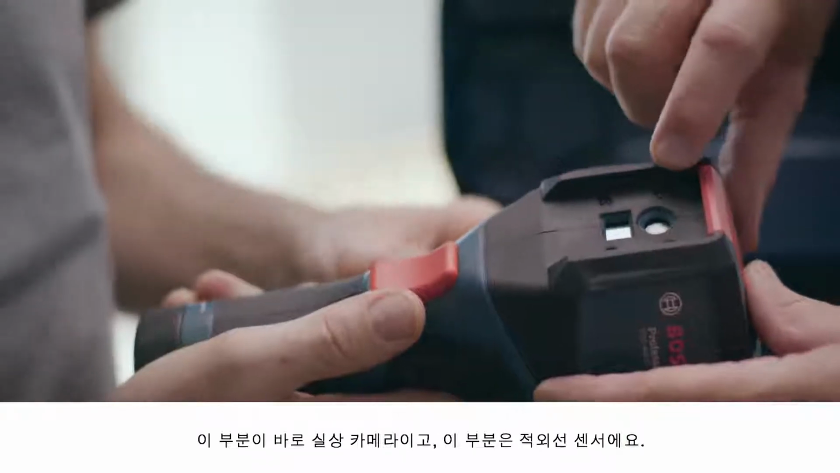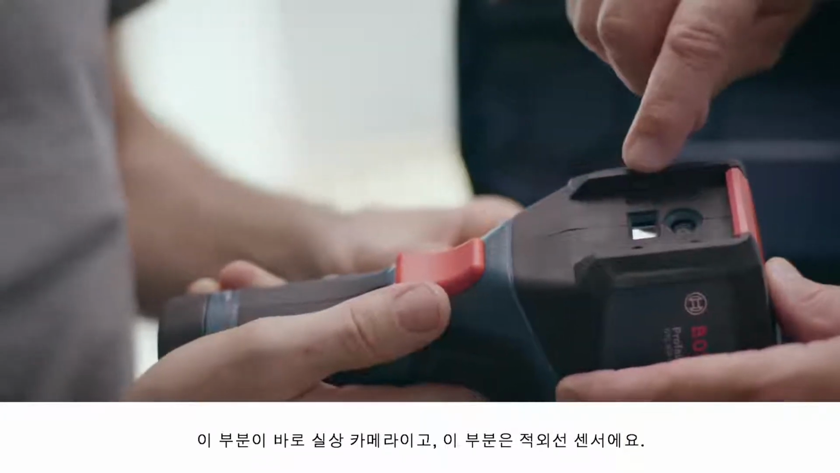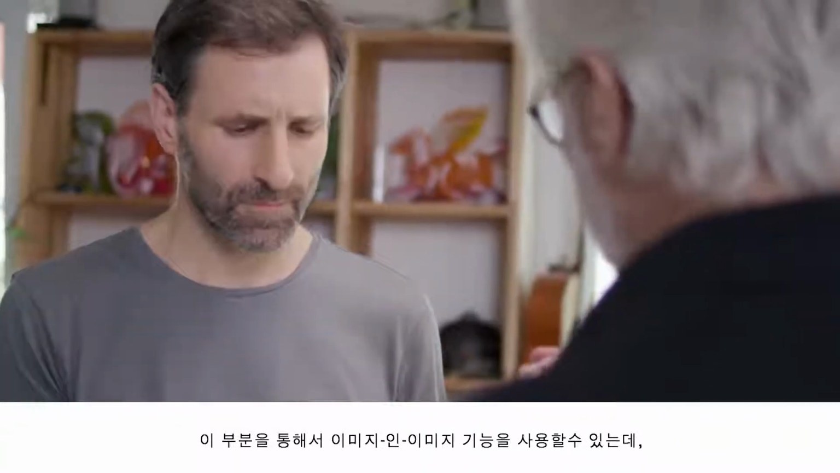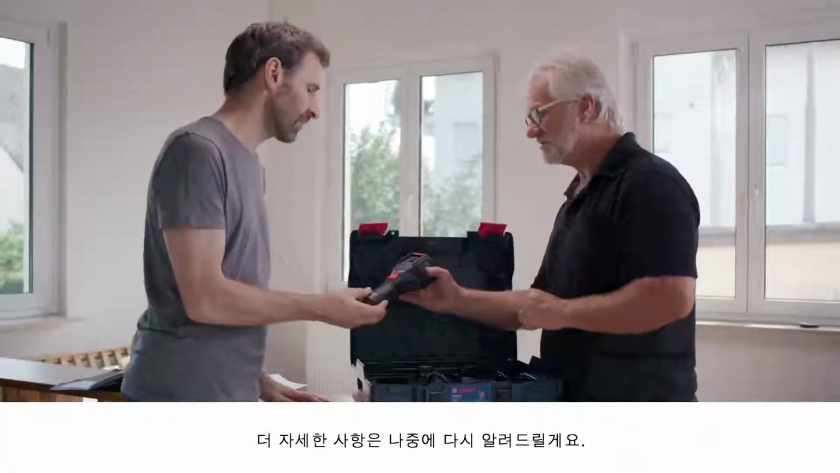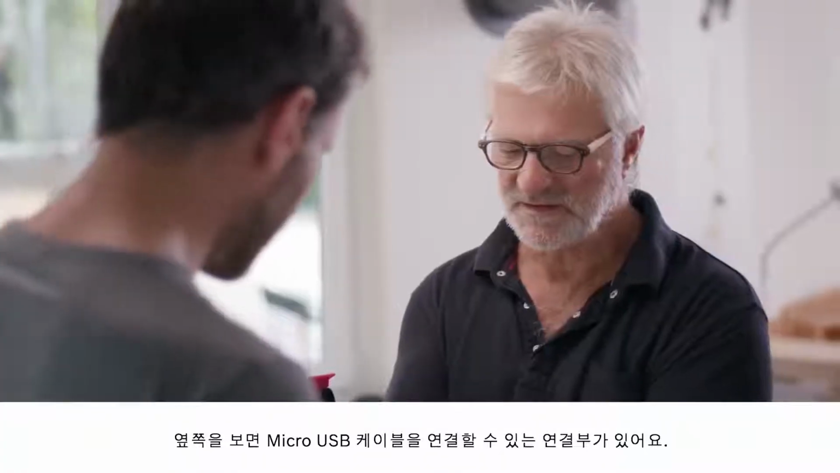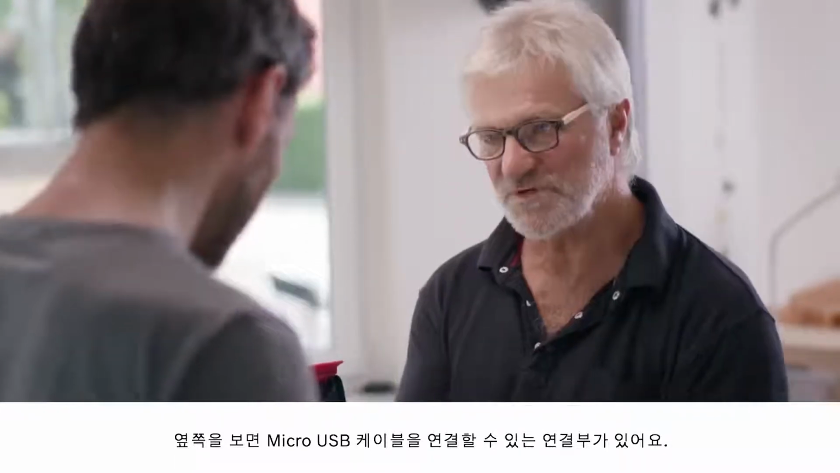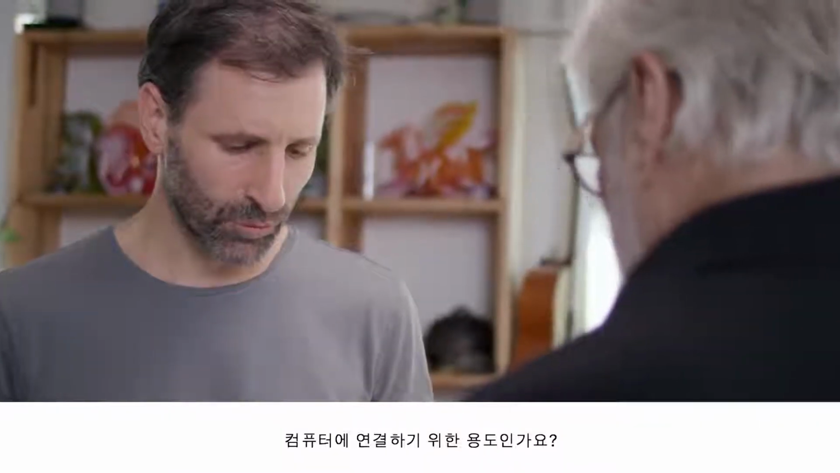If we look on the back, we'll see this red protective cap. This here is the real image camera, and this here is the infrared sensor. And this is how you launch an image-in-image function. But I'll show you that later. The connection for the micro USB cable is on the side. So that's for connecting up to the computer.